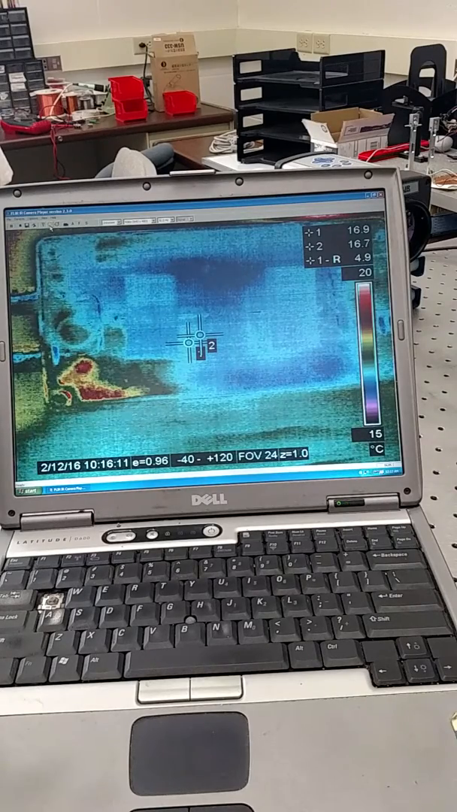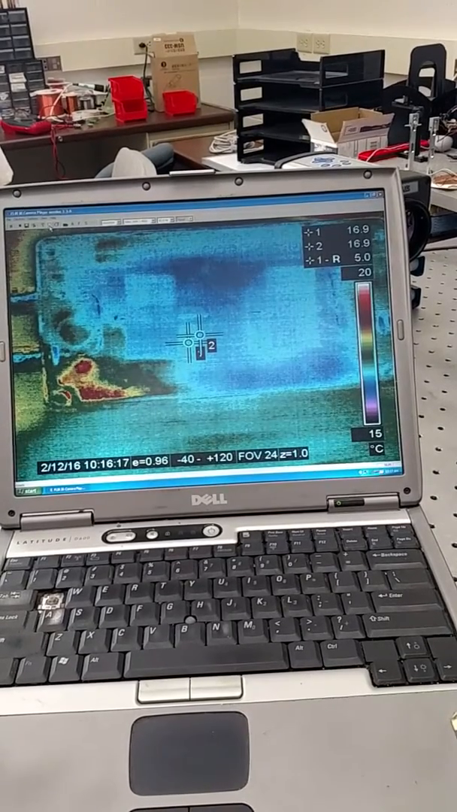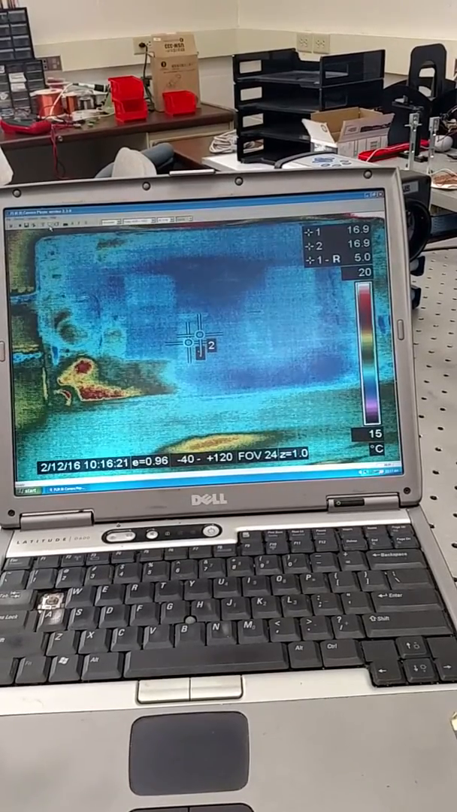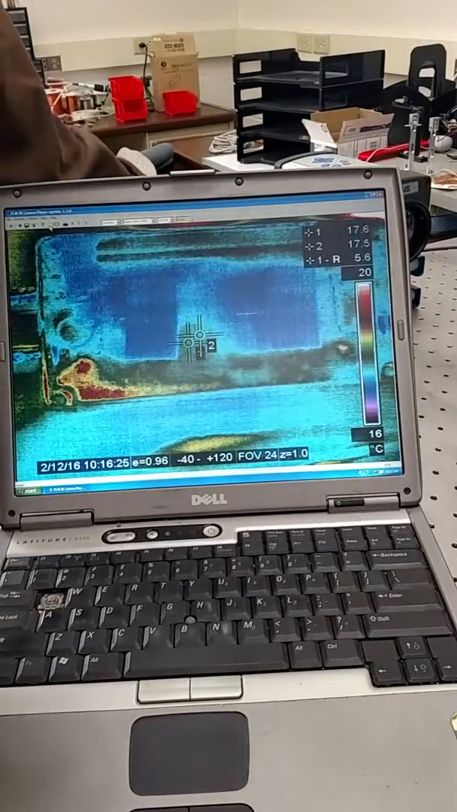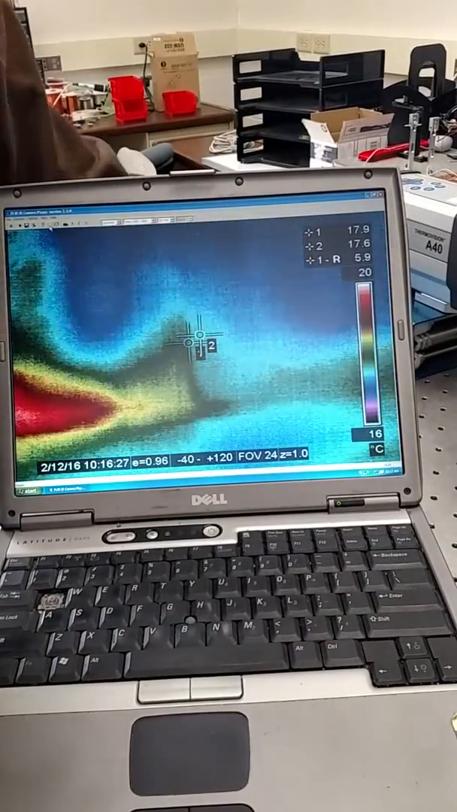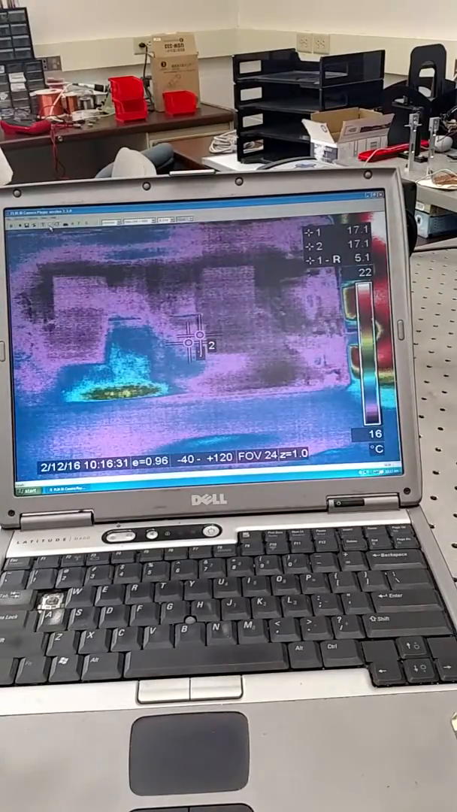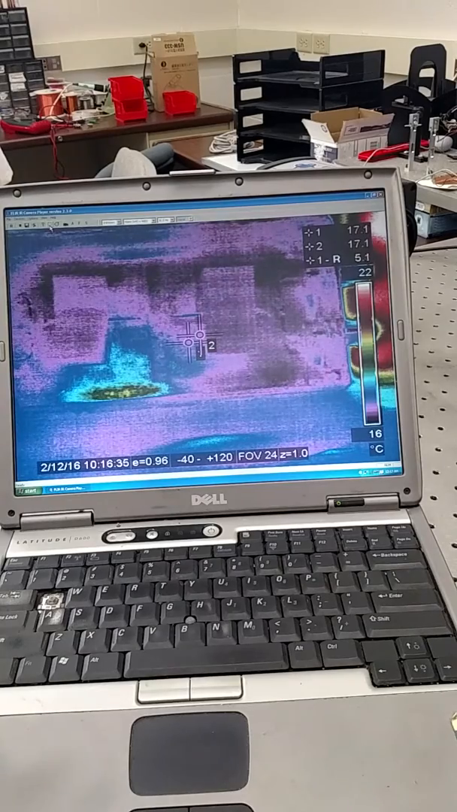At 2 millimeters, you can adjust it properly, and you can maybe get 2 or 2.5 millimeters. But any closer than that, you're not going to be able to measure it. You have to either use a different lens, which will allow you to focus while getting closer, which I will show you. But for this thermal camera, that's the limitation.